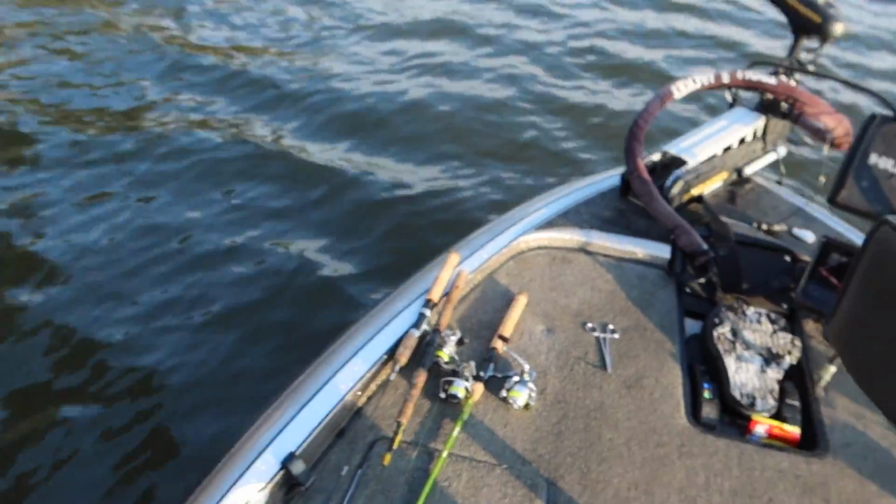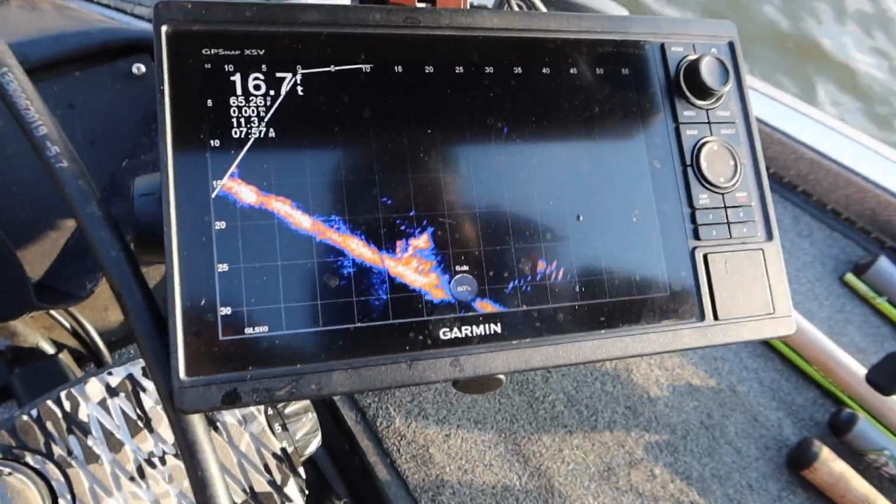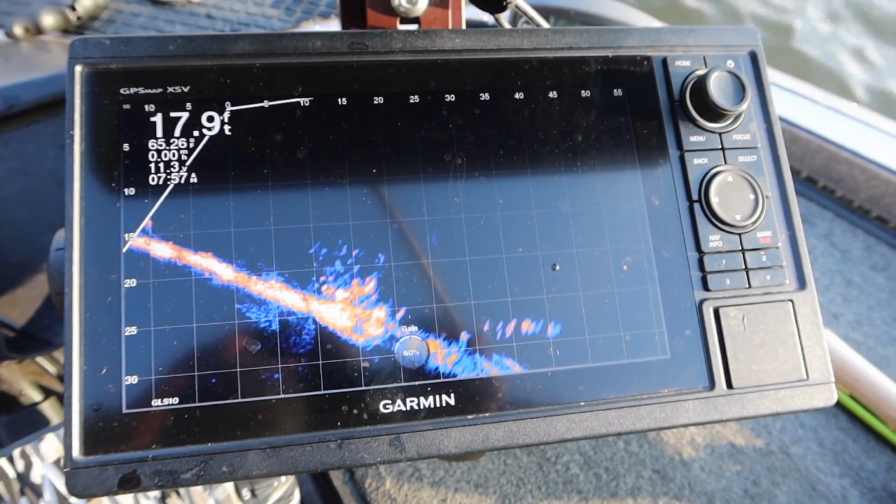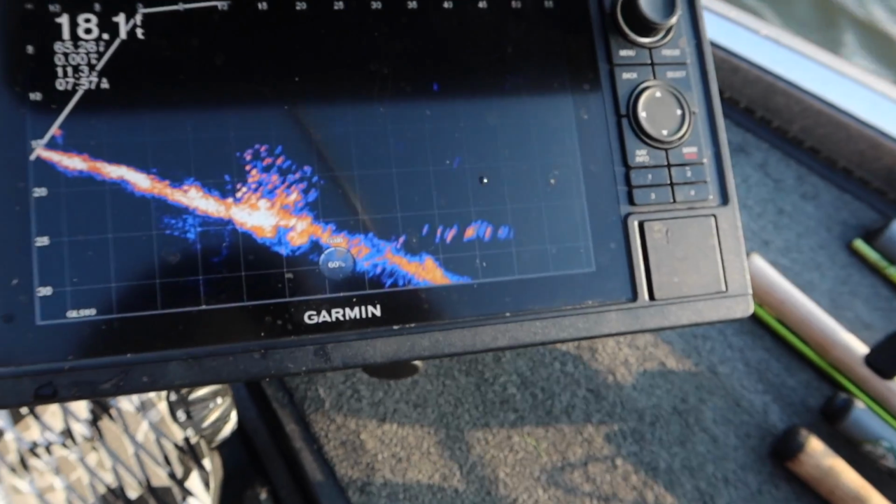I'm gonna take a step up here, kind of show y'all what's going on. So here's Live Scope, of course, and you can see that brush pile. You can hear that Susie quacking. And look at them crappie. Gosh, those are some freaking big ones right here. And that's what we're catching.